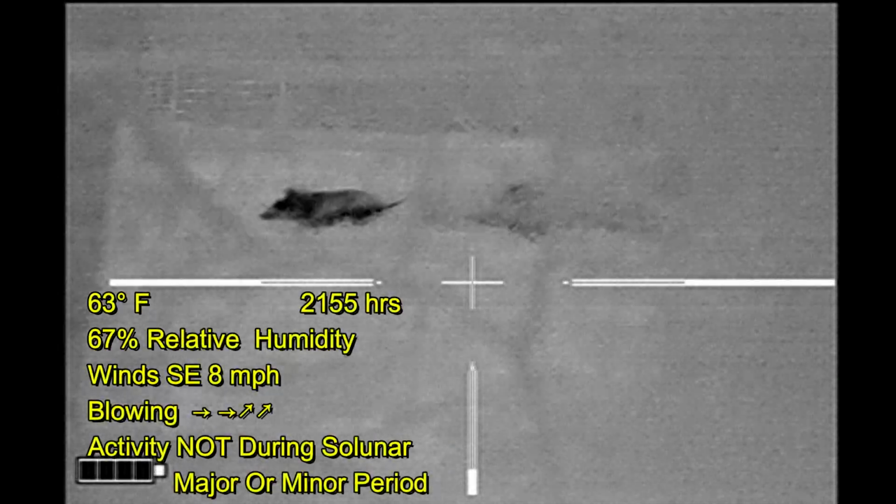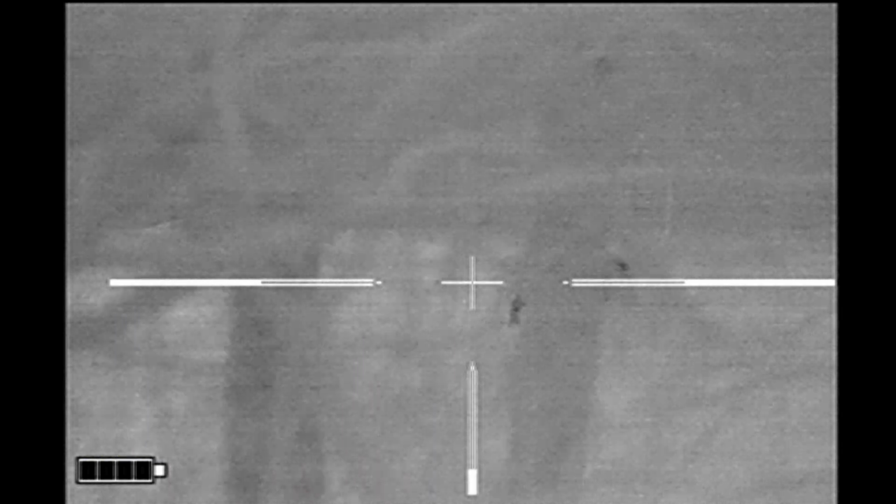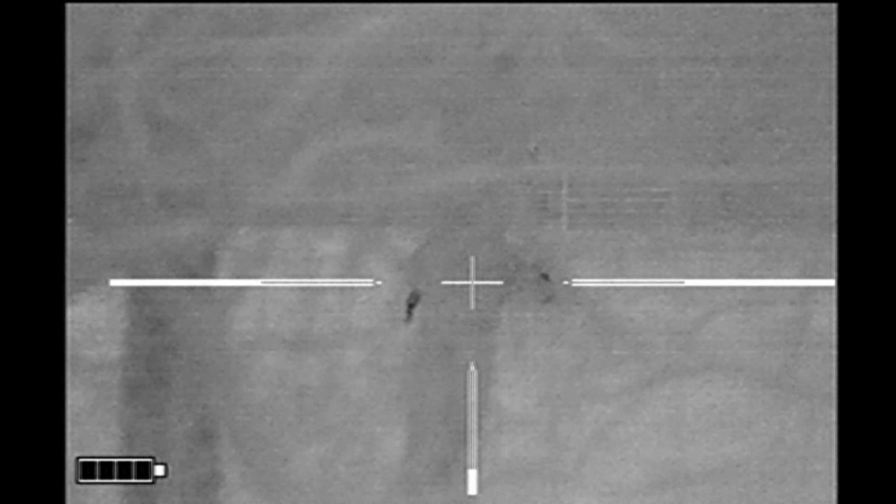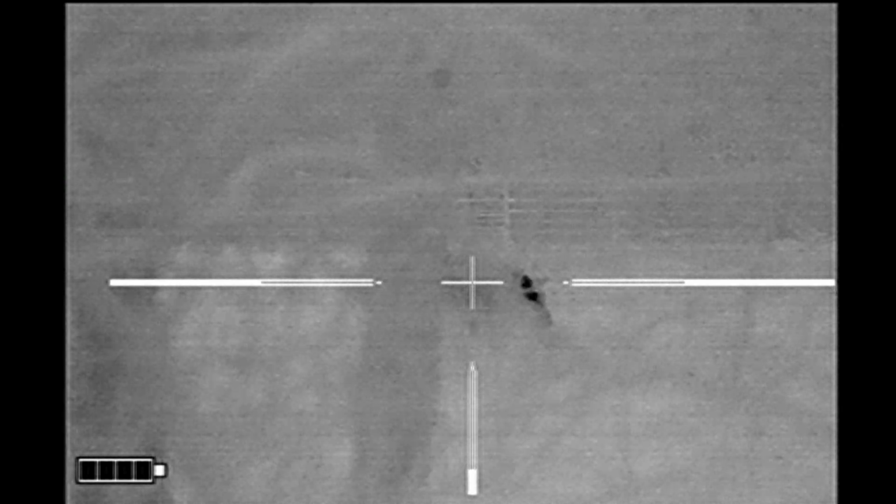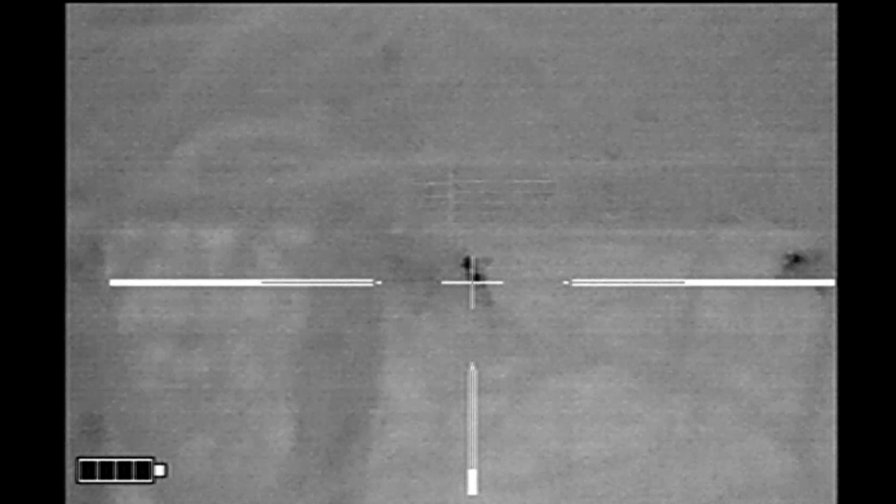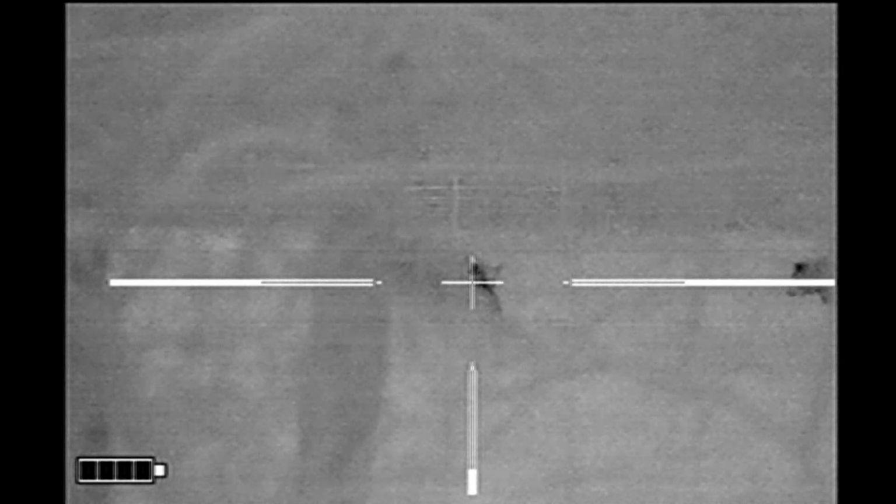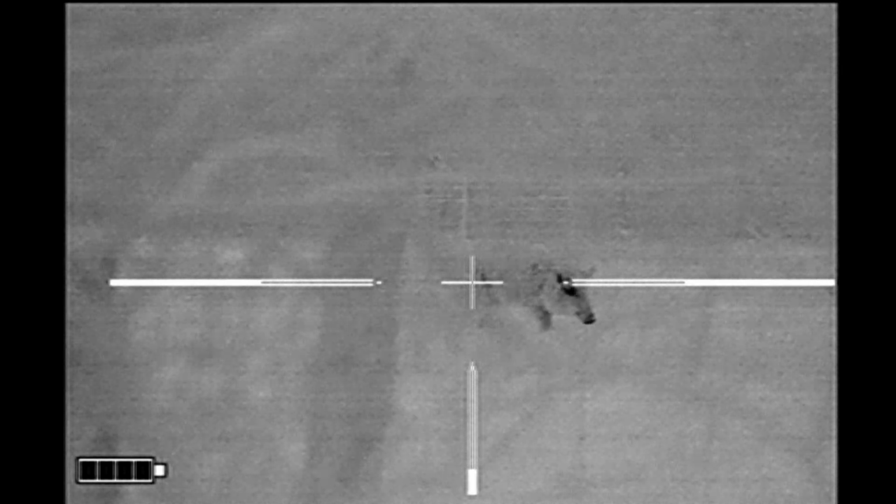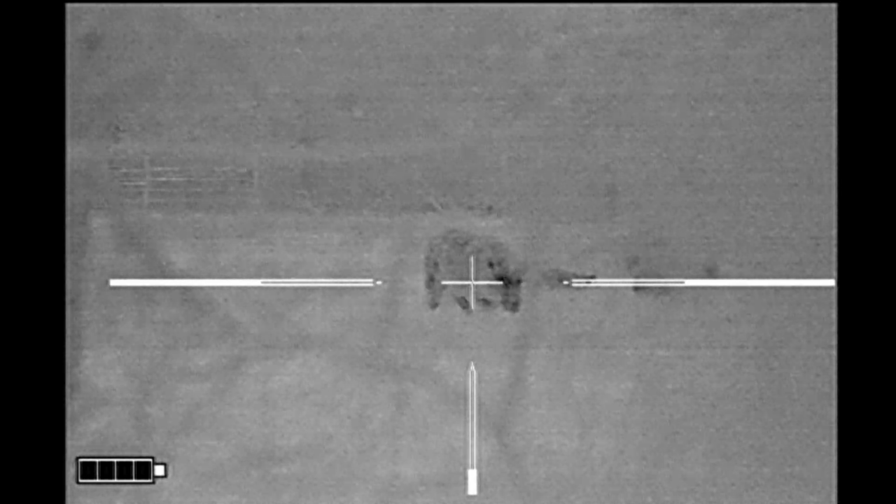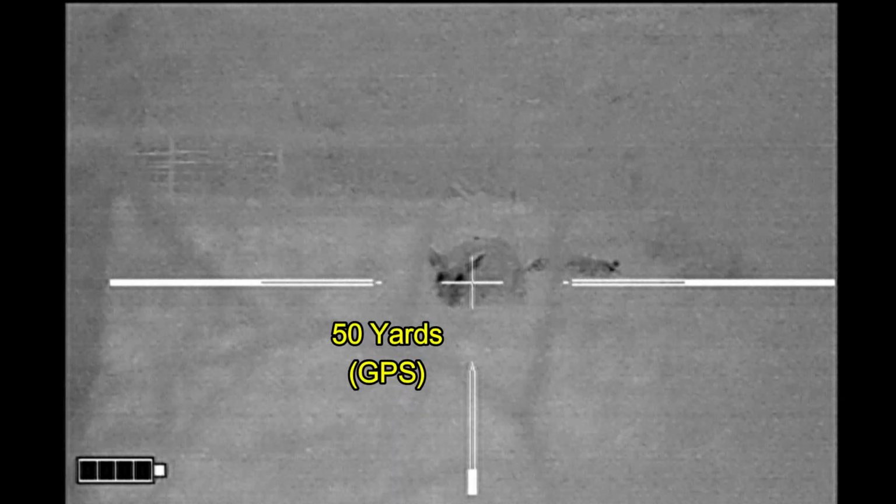And I moved up one final time right here. I thought I might have scared the hogs off. The wind isn't completely in my favor at this point, and some of the hogs are actually downwind of me further off to the right. This is the largest hog that I've seen. I haven't determined if it's a male or female. That's definitely a male, but I haven't been able to clearly determine which this one is. However, it is the largest hog that I see, and it is very close, so I'm going to take it right here.